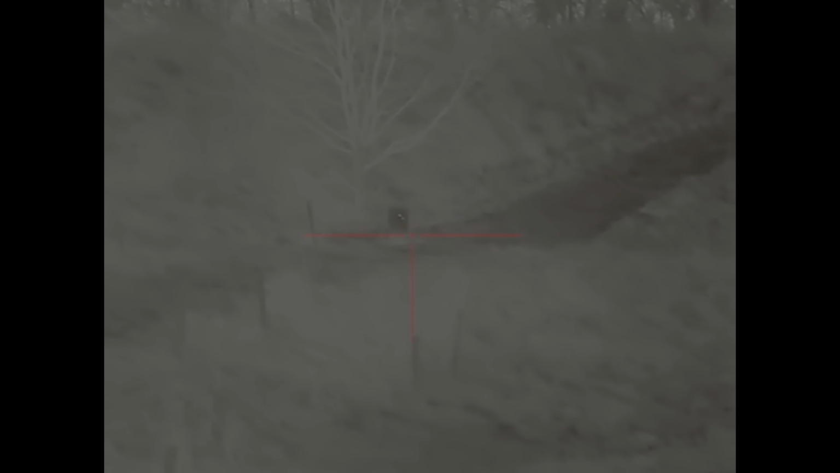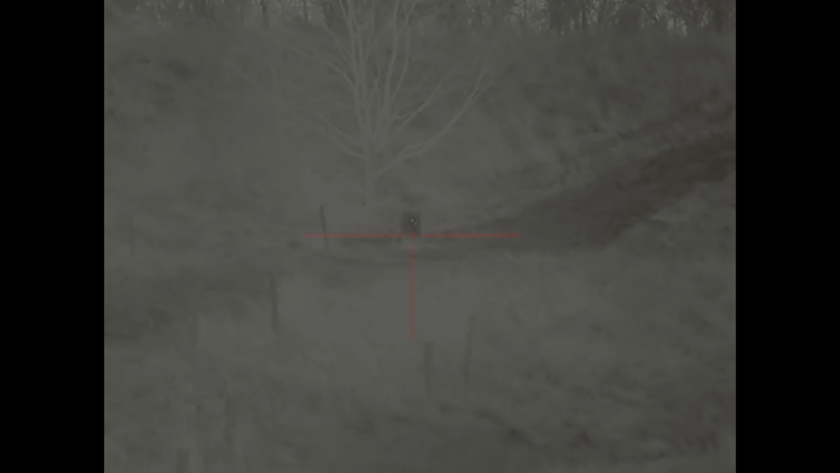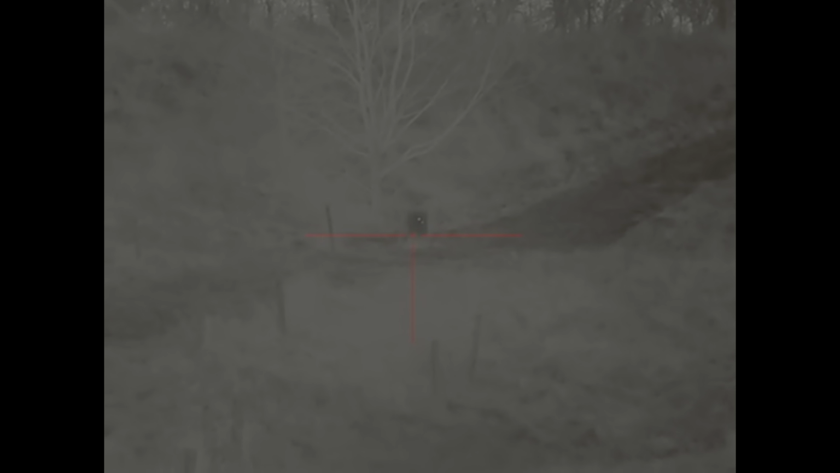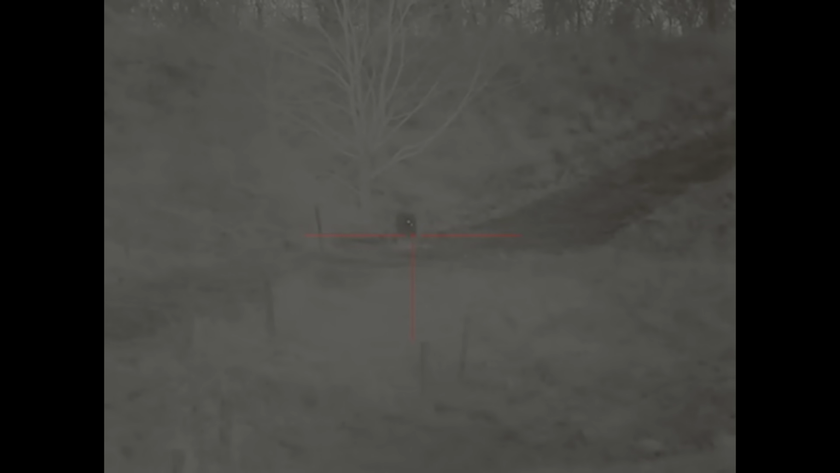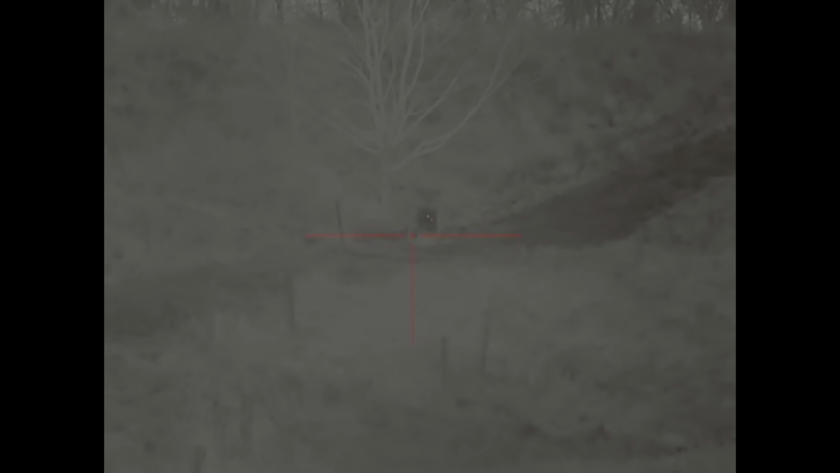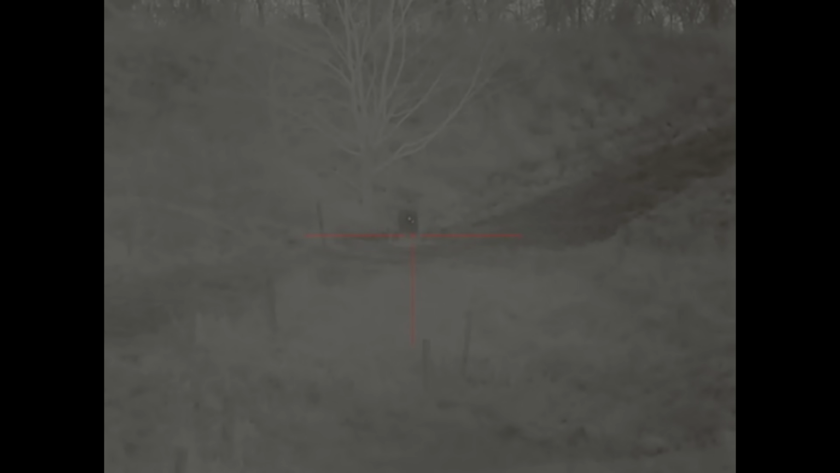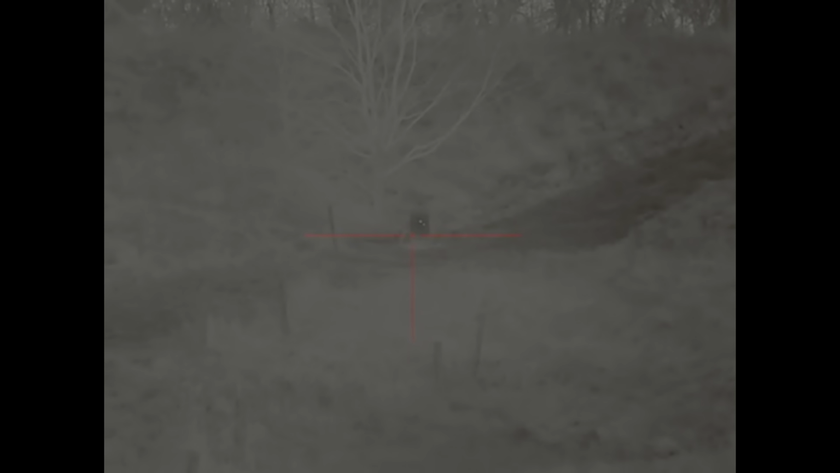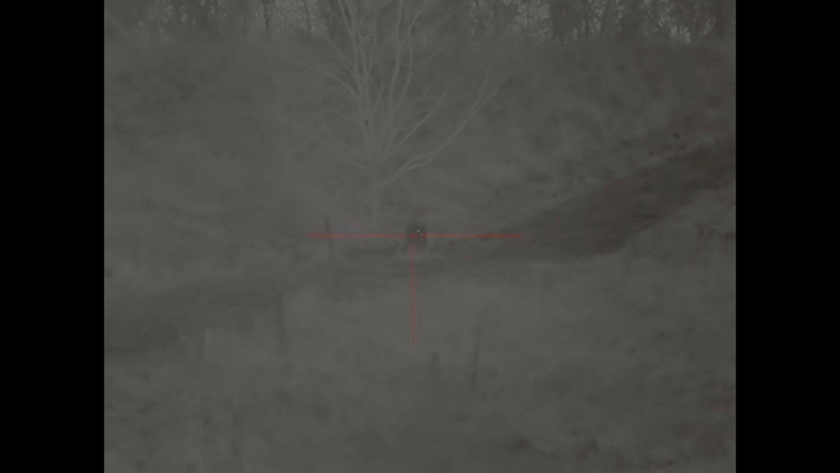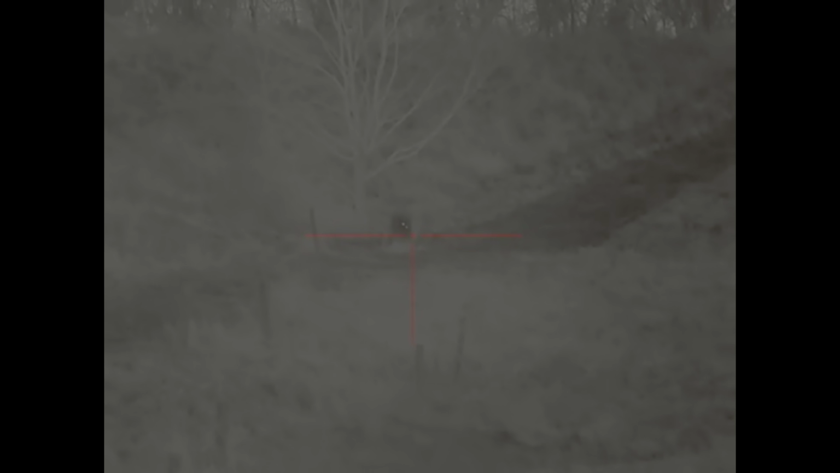So hopefully this helps out. I know when you go from sighting in day scopes to thermal, it's pretty confusing. I've gone through just about every scenario to try to find something, and I have like a 6-foot stack of these cardboard targets and a whole roll of tape. So I've got an unlimited amount of targets, and it only takes 30 seconds to set this up. So hopefully that can help some of you guys out.